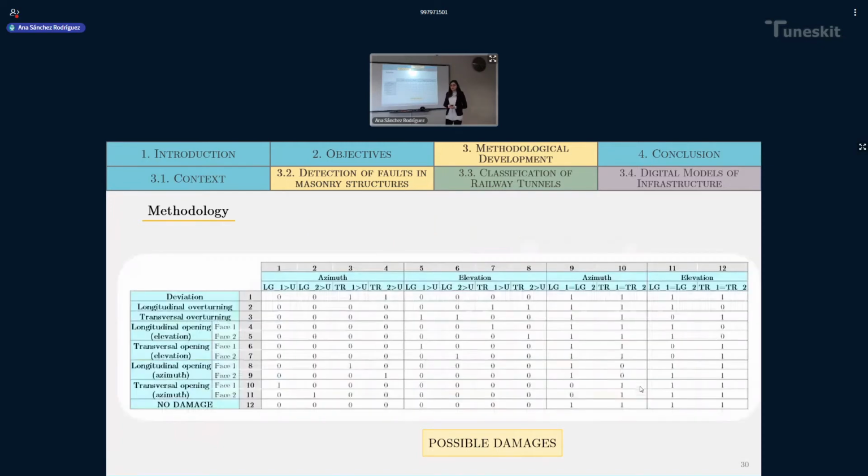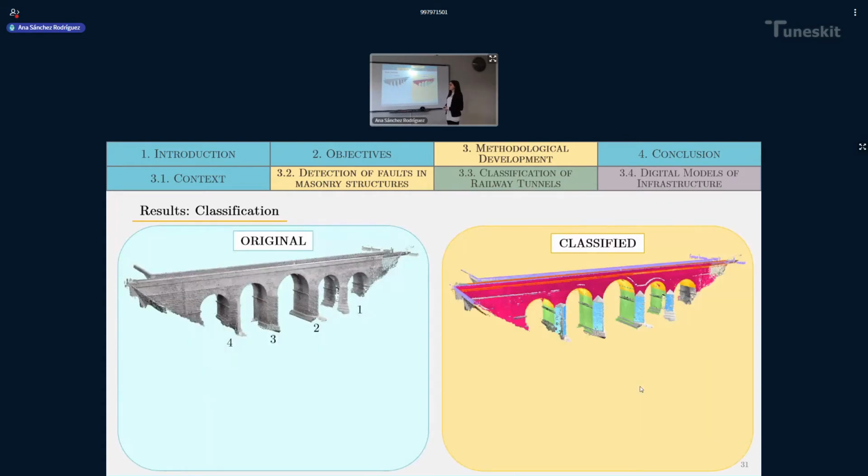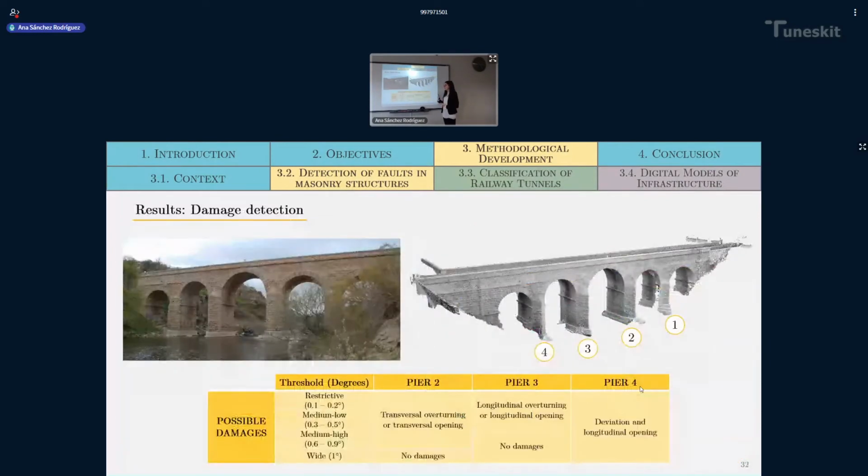Here you have a closer look at that damage matrix. The summary of this matrix is that each possible damage has a different configuration in the angles of each face of the piers. Based on that, the possible damages were obtained. Let me show you first the results of the classification. Here you have a comparison of the results obtained for the classification of the whole bridge and the classification of each pier's face. And here you have an example of the damage detection of a bridge.